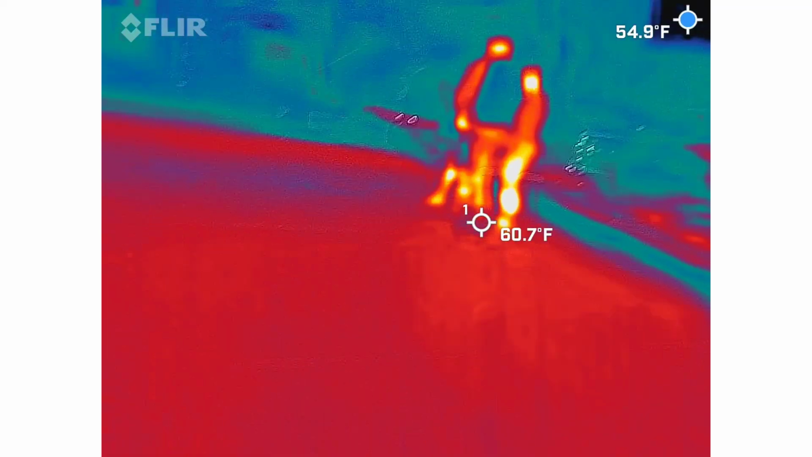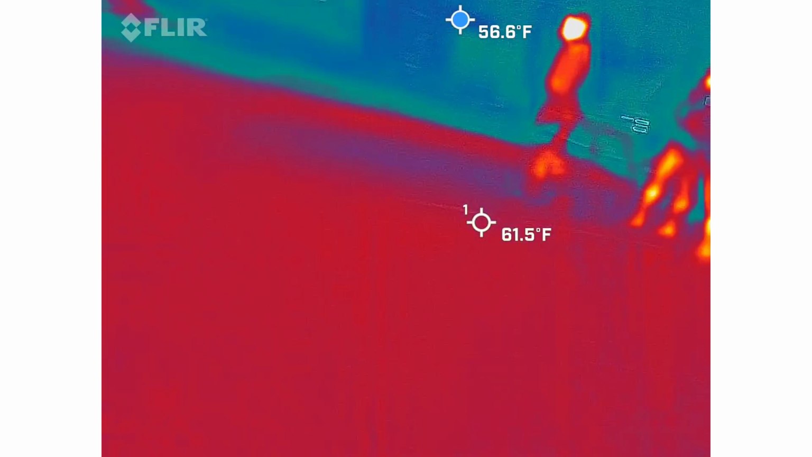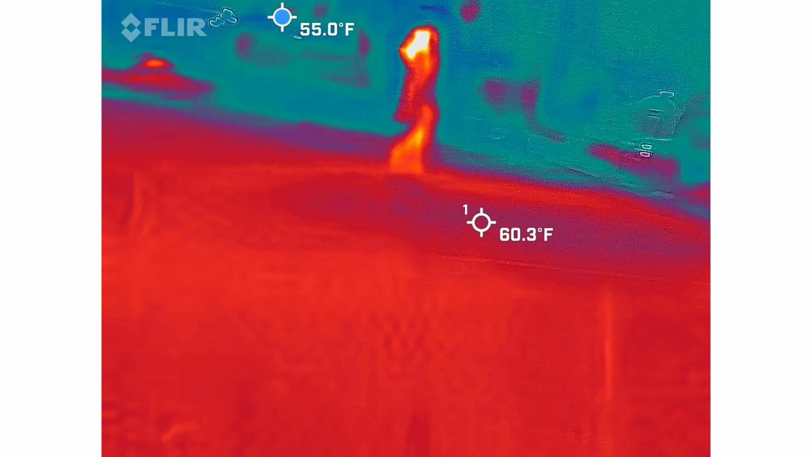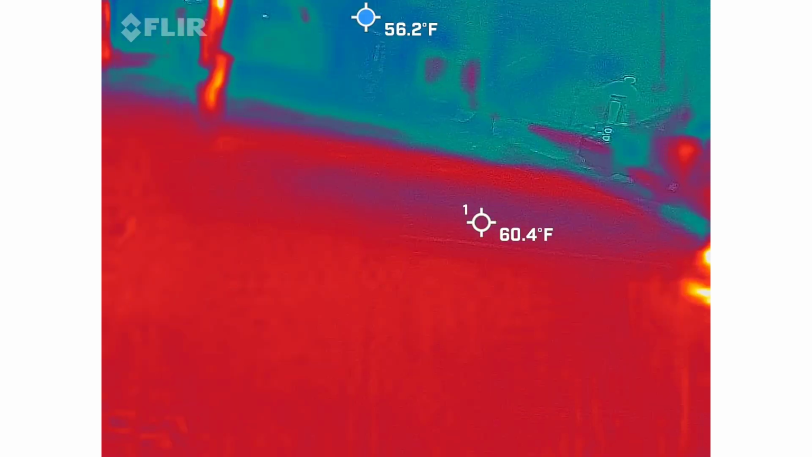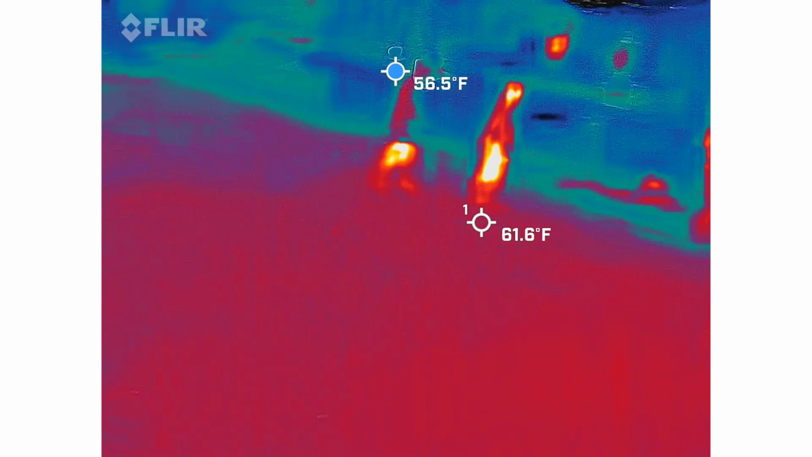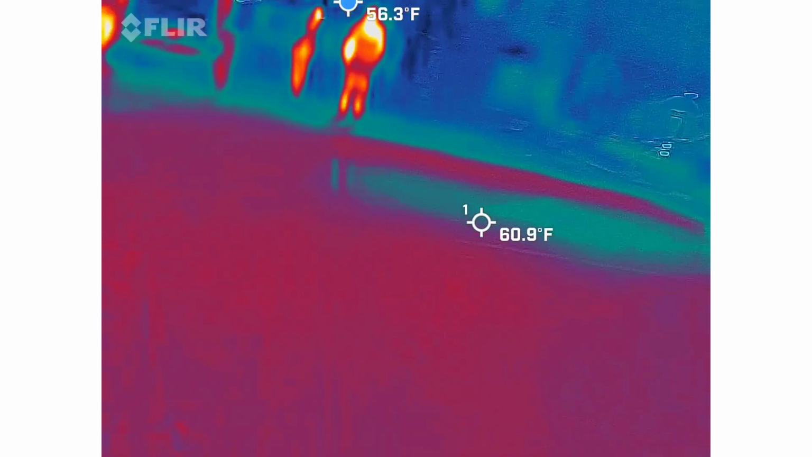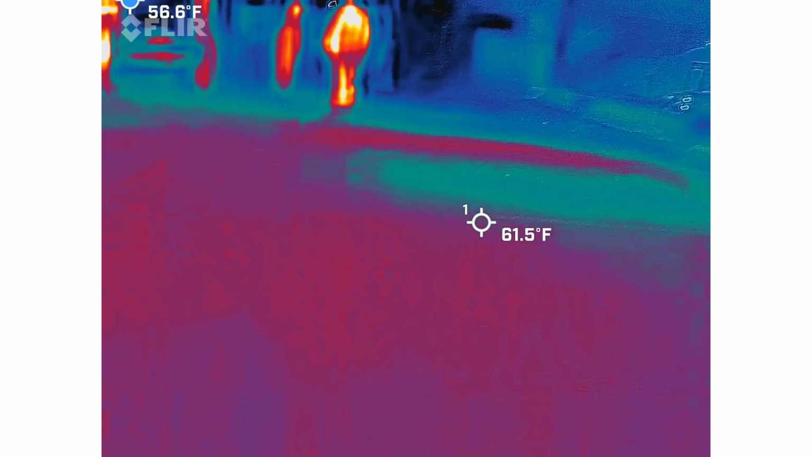You said levels, right? I put our ghost hunting tools.